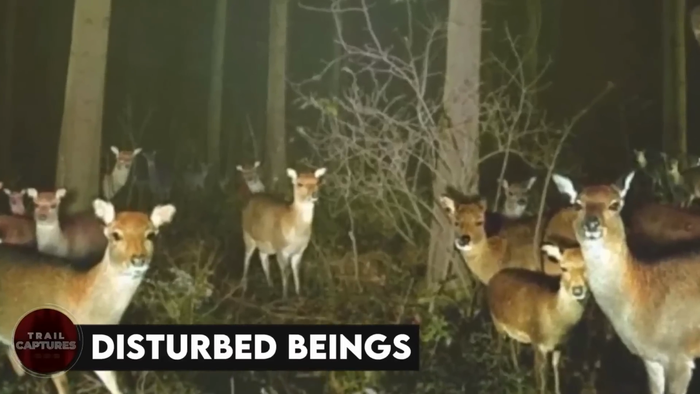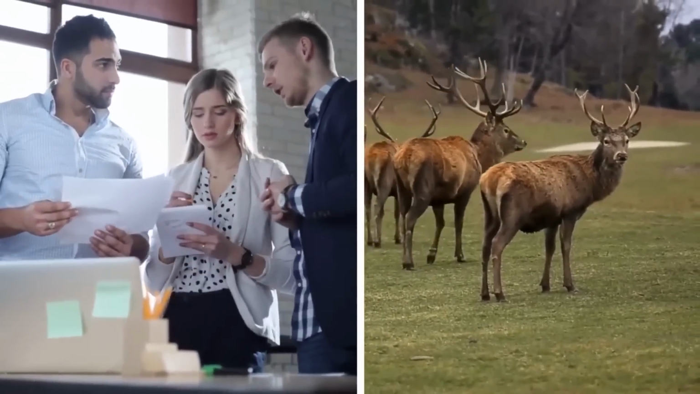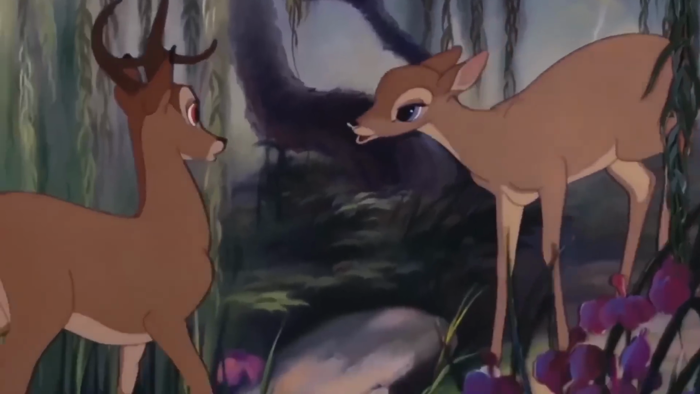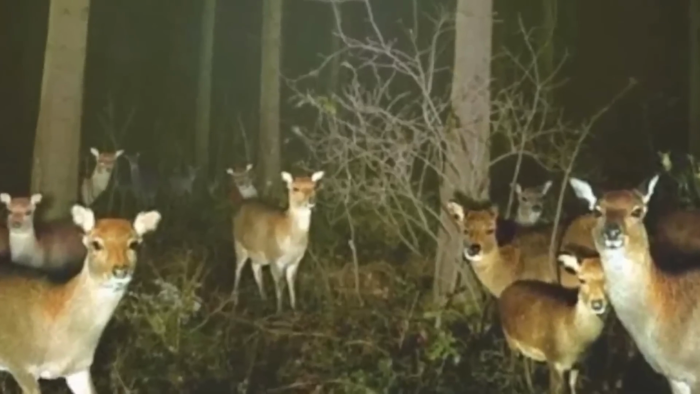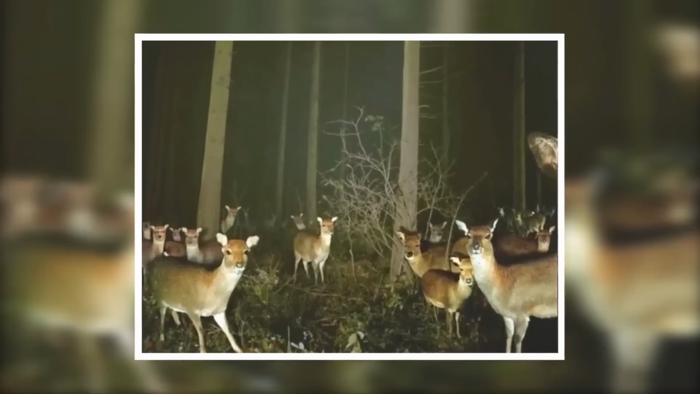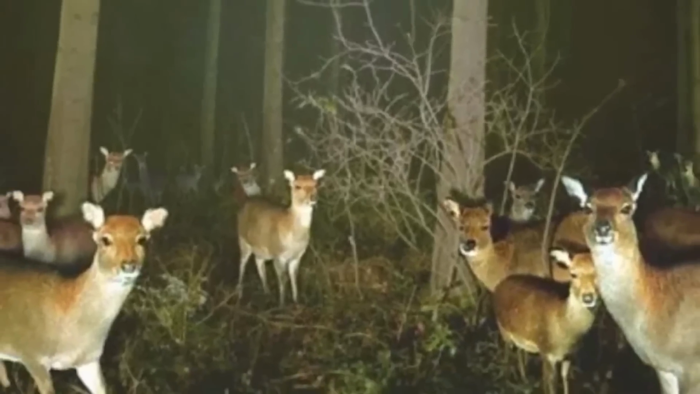Disturbed beings. If there's one thing humans should have learned by now, it's that deer aren't always as cute as Disney movies make them out to be. A trail camera caught a bunch of deer staring at the device, and judging by the looks on their faces, it's safe to assume they're not too welcoming of the technological device.